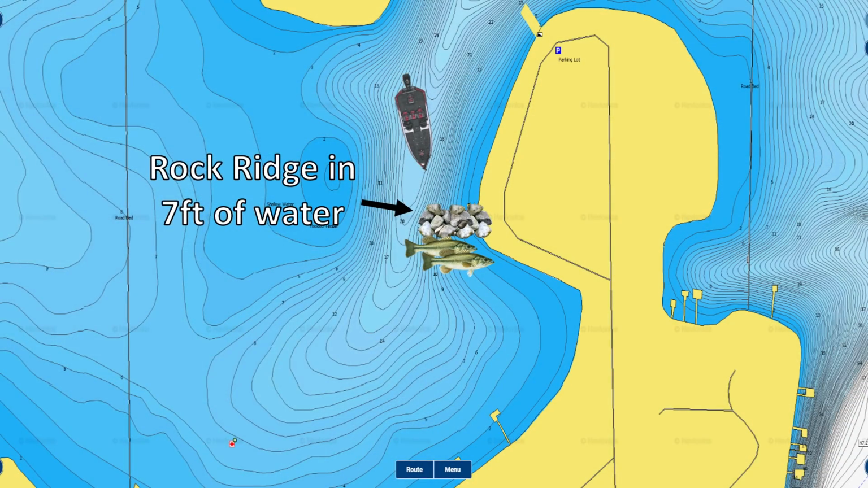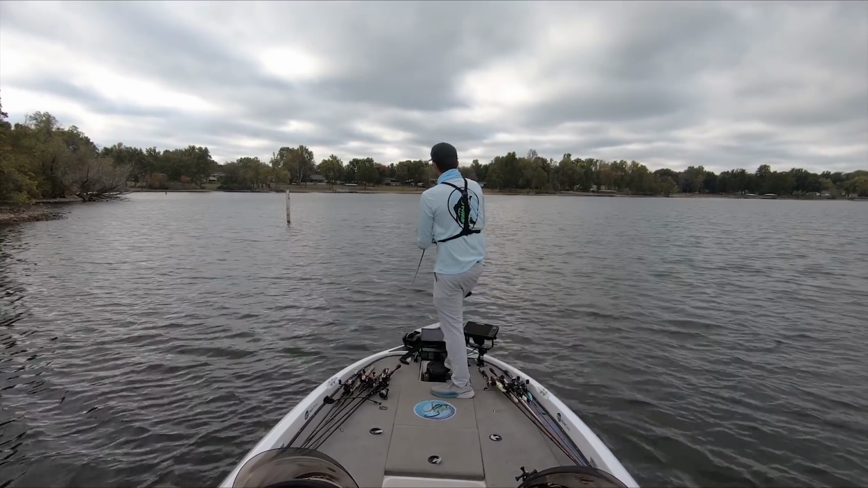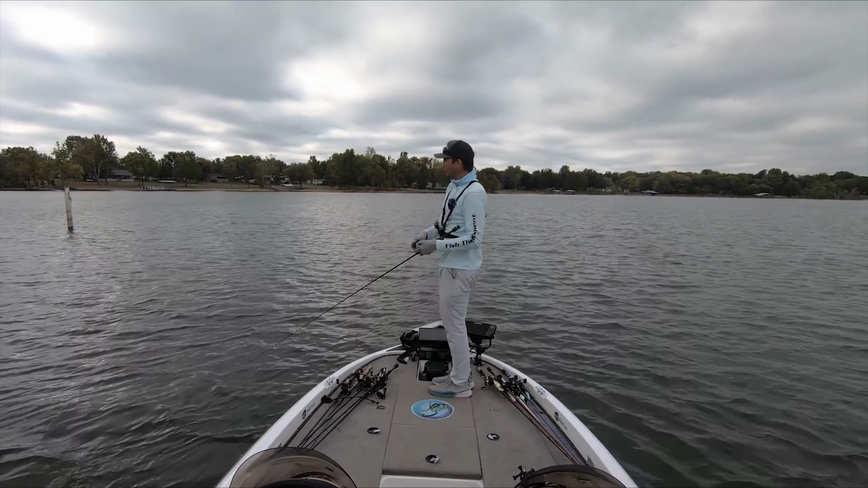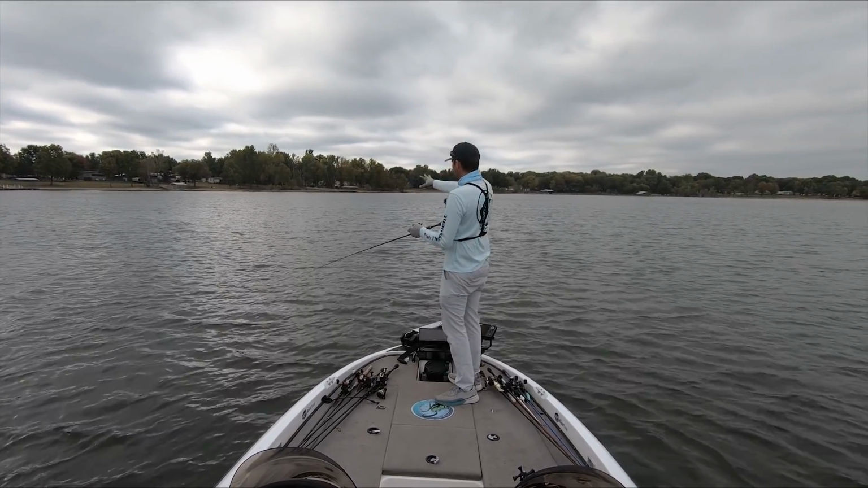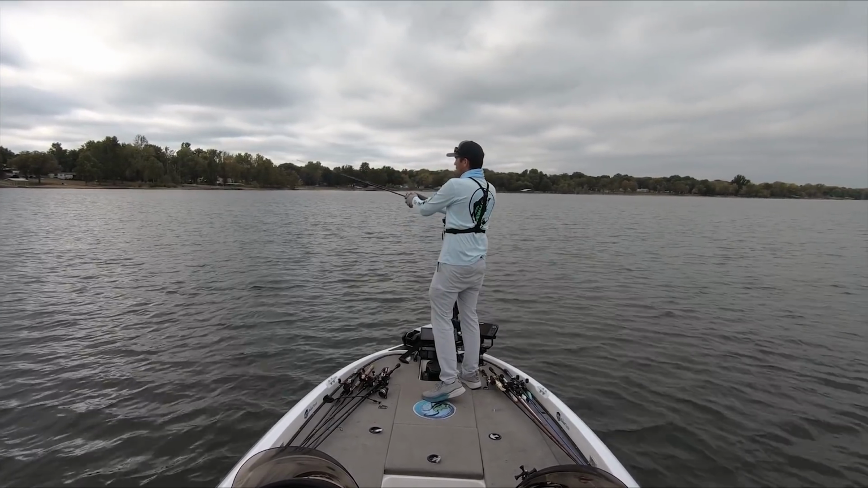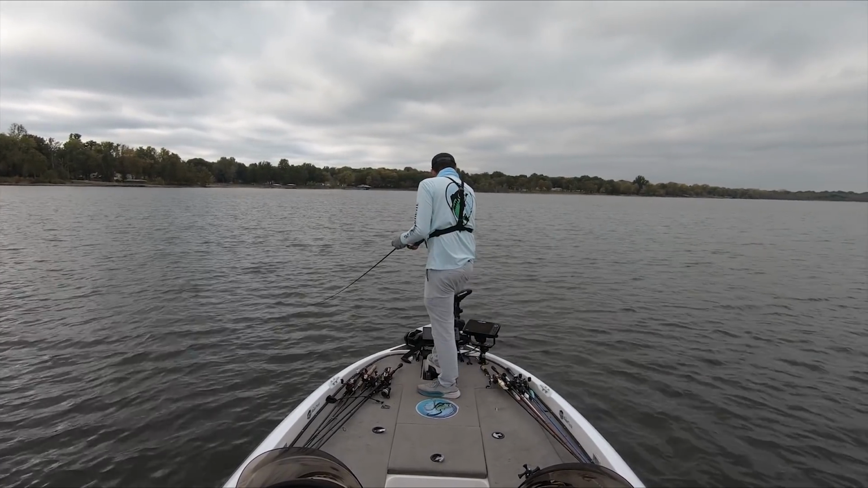And all I have in front of me here, again, is just a shallow rocky point that sticks off the bank here. This is probably closer to shallow water fishing than offshore fishing, but I still am casting off the bank, so I'll count it. A lot of times when you're trying to catch fish offshore in the fall, you don't necessarily need to be way out in the middle of the lake. A lot of times there's fish that are setting up off the bank, maybe 15 to 30 yards. They're in that 5 to 8 foot of water on shallow rock, wood, stumps, and that's one of my favorite ways to catch them this time of year.